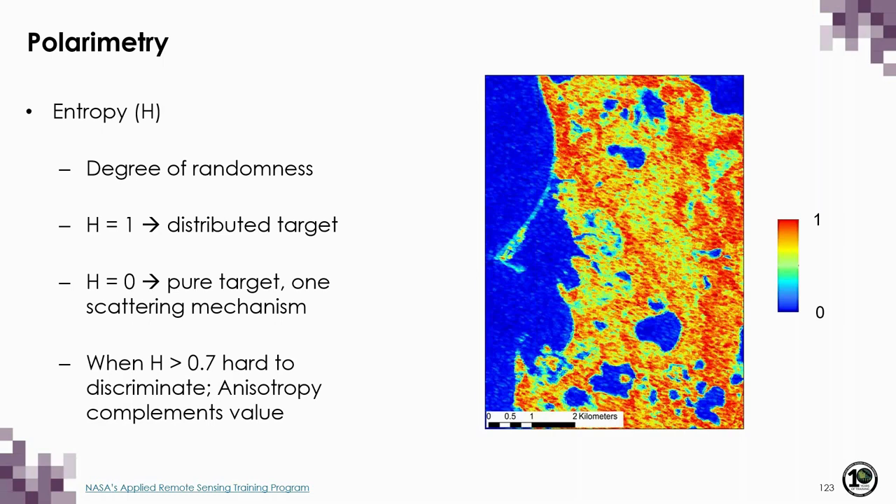In the figure on the right side of the slide, you'll see an example of a RadarSat-2 quad-pol image that was acquired along the coast of Canada. And what you can see is that over water, values are low, indicating that there is one dominant scattering process, whereas values over land are high, indicating multiple scattering processes in the presence of vegetation.